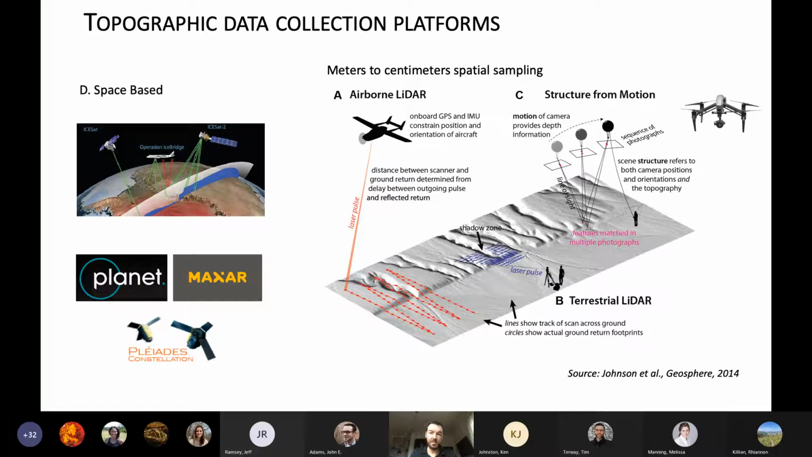For example, like a drone, you can fly a drone over a landscape every day if you wanted to, or small pieces of landscape. Nationwide LiDAR data sets like 3DEP are much more challenging and more expensive to collect. So on the right of this image here, A, B, and C are things like LiDAR and photogrammetric techniques from the near surface.